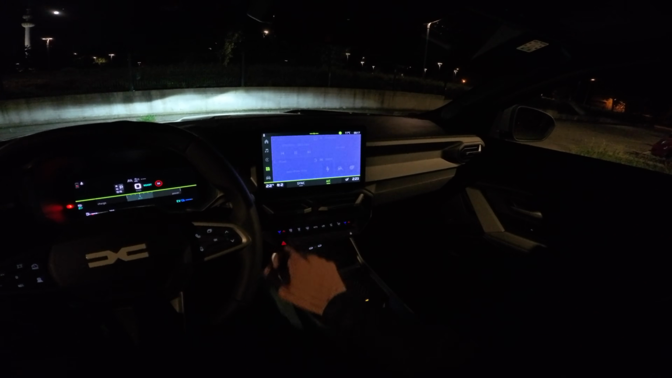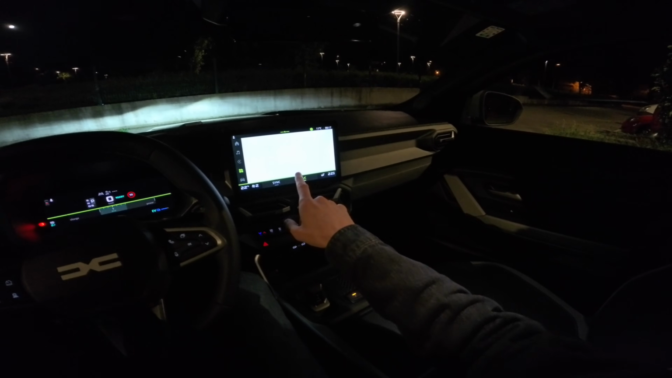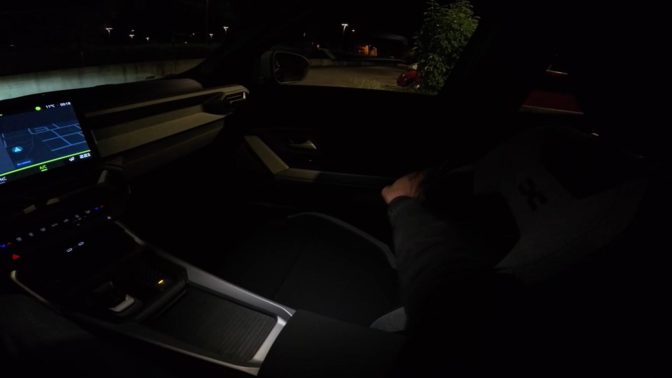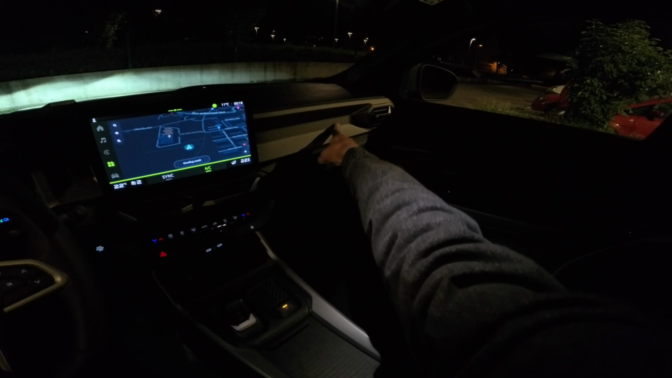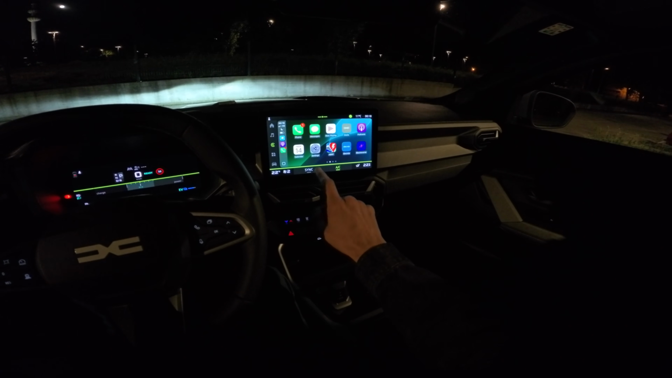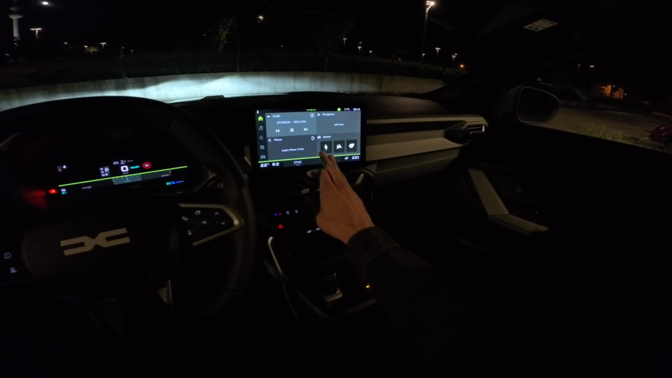Now, as in the Duster, the Bigster has, let me just show you here, navigation. Now, I like this silver finish in the Journey trim. It's a little bit different textile and material than what we had on the Extreme and the Duster. Notice here there's no Bigster badge, it's just plain. Here you can see the navigation. I also connected to Apple CarPlay. I can use Waze as well, so those are the options.